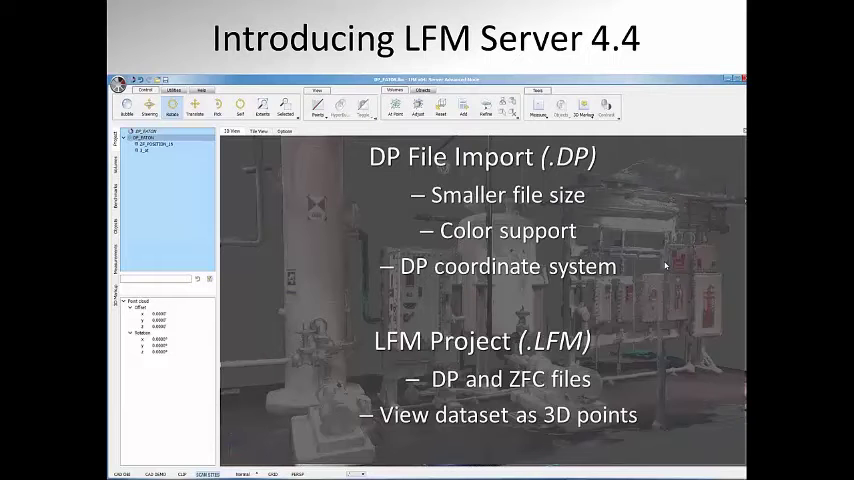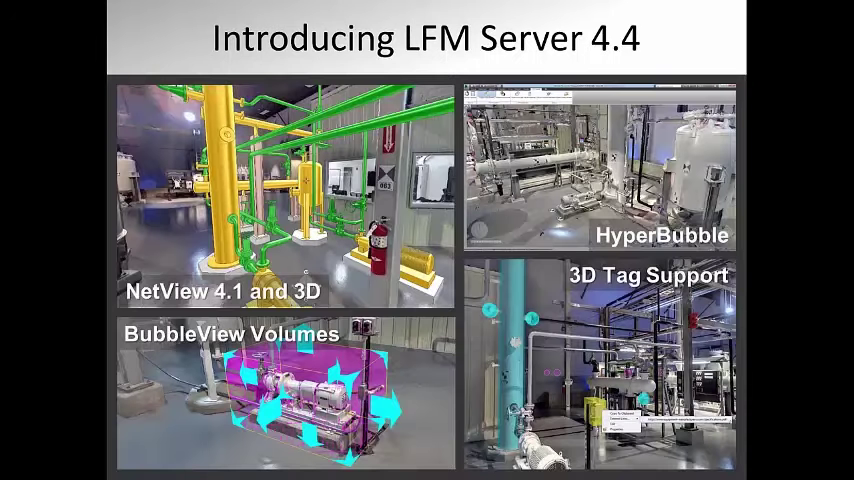For those that may have worked with PTS and PTX files, the DP file is much smaller, much easier to work with, supports color, and supports DotProduct's coordinate systems. The LFM project and its handling of the DP data is much improved. We have a single scan to work with, and I hope you'll be happy to see the new improvements.